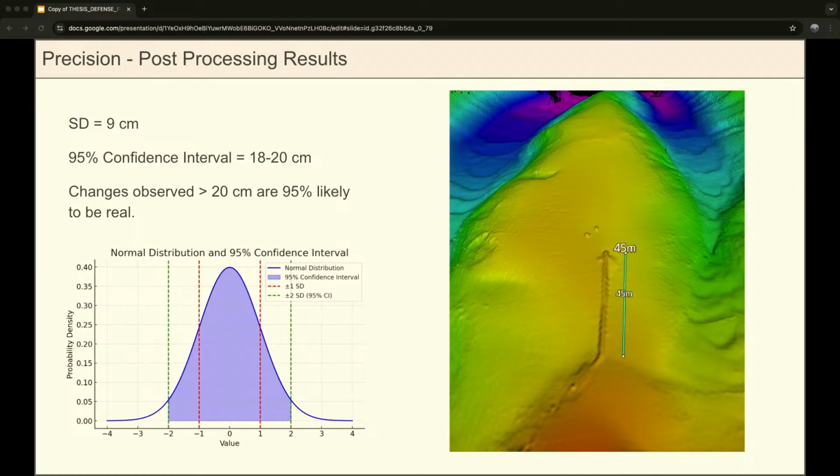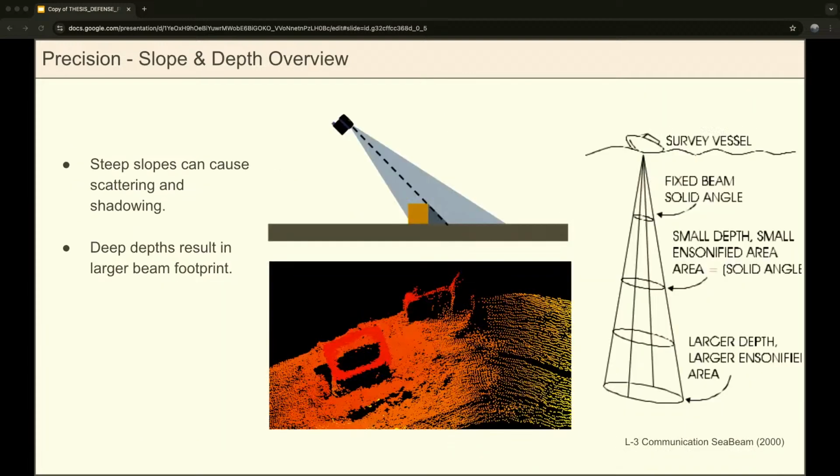And we got the standard deviation value of about 9 centimeters here, which is kind of similar to that ideal case scenario of 10 centimeters that we got for the entire canyon head. And at a 95% confidence interval, that's between 18 to 20 centimeters of standard deviation precision. And so we see that changes observed over that 20 centimeter range are 95% likely to be real and not just mapping uncertainty. And now I'm going to move into that slope and depth analysis for the precision.